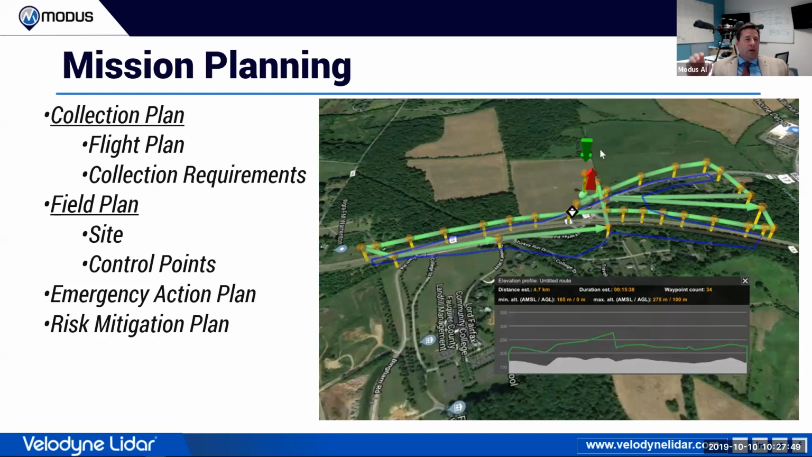Okay, so with mission planning, probably the first thing is the collection plan or the flight plan. And part of this is, with the FAA rules and stuff like that, how are we going to conform to the current regulations? How are we going to operate safely? So that's one of the first things we look at. But then the next thing is our collection requirements.